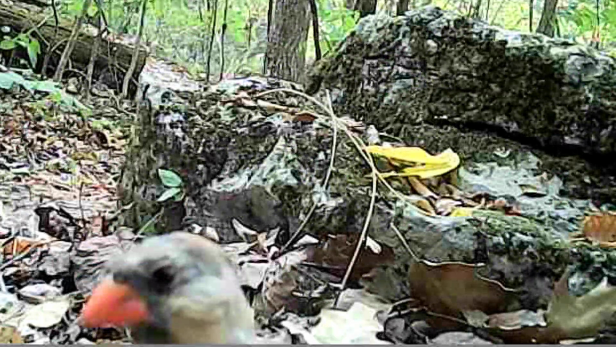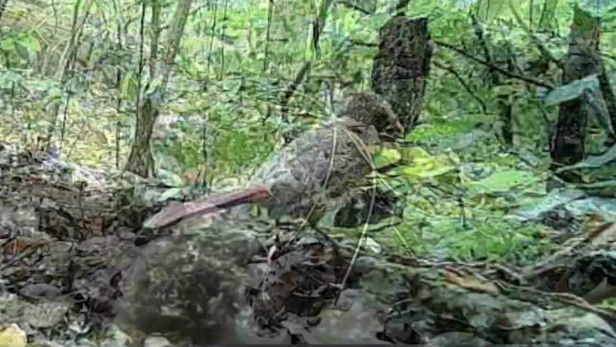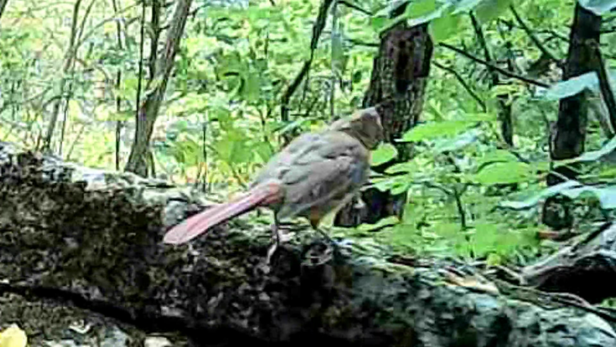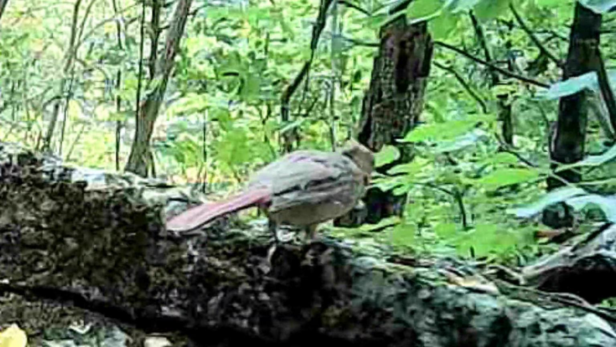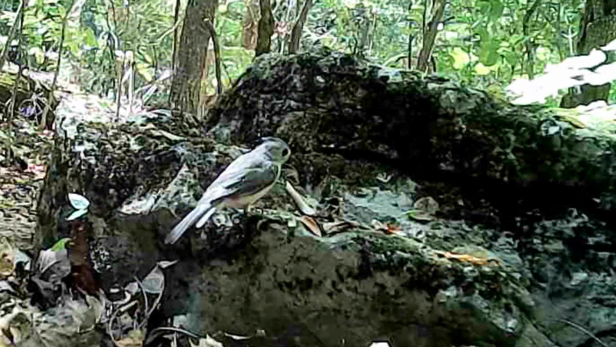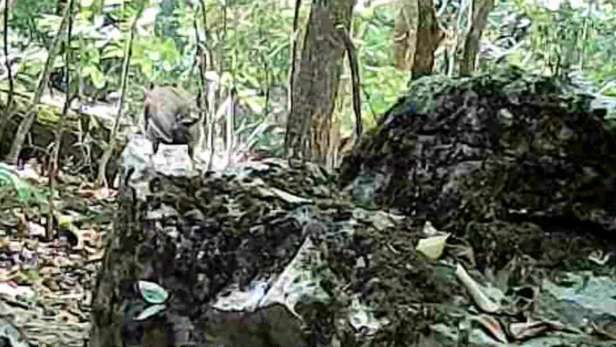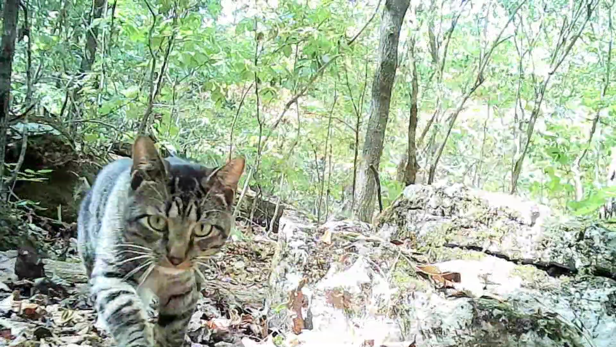And there's a little cardinal right in front of the camera. And they having a good time. Beautiful little birds. And they ain't been sounding much as of late. Been too hot. And there's a little titmouse. Little pair. Ain't they pretty? And a little old Carolina wren. They pretty birds, and they're beautiful sounding too.